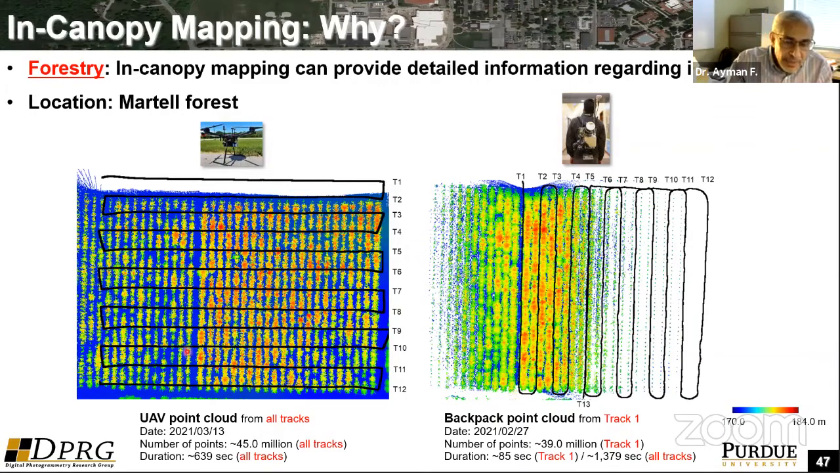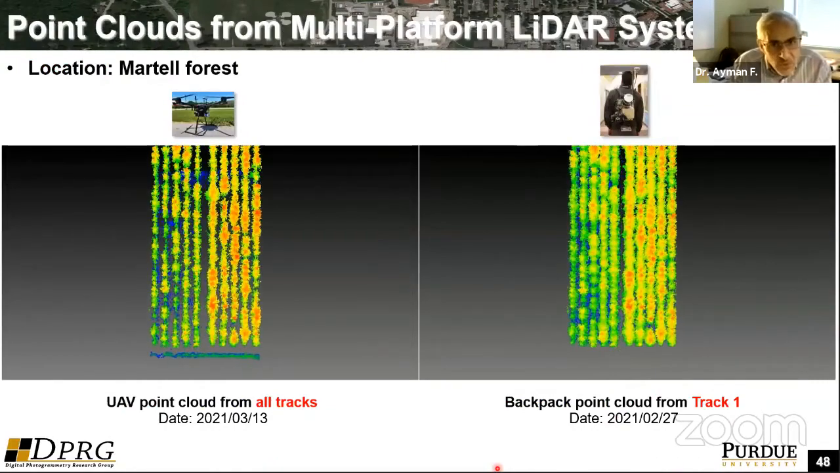So here I'm comparing some point clouds we derived from a UAV mission and some data that we collected from a backpack system. This UAV mission was conducted in March, last month, on March 13. We had 12 tracks. This is from a backpack system. We had a total of 12 tracks as well, but I'm showing only point clouds from LiDAR from a single track, which was captured in roughly 85 seconds. I hope again that the video looks okay.